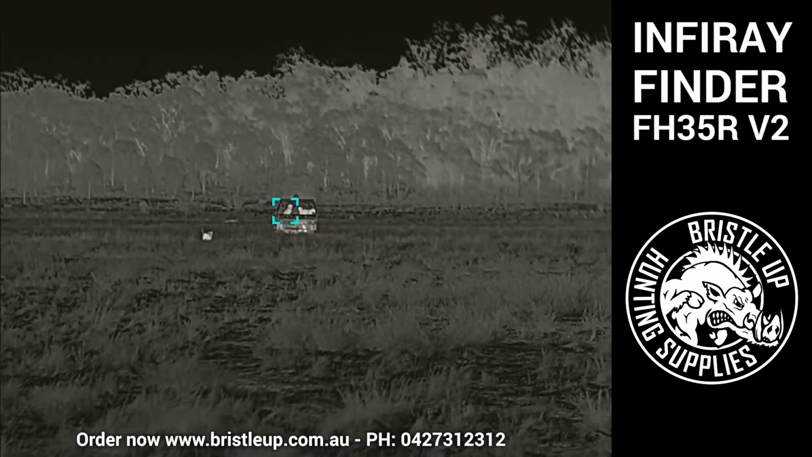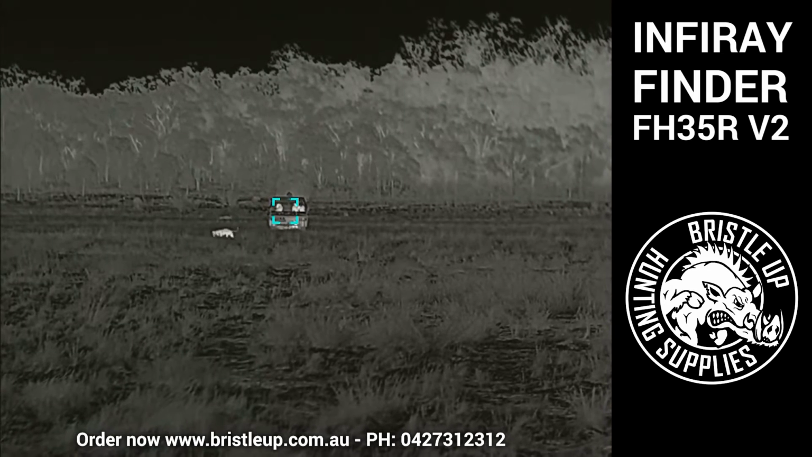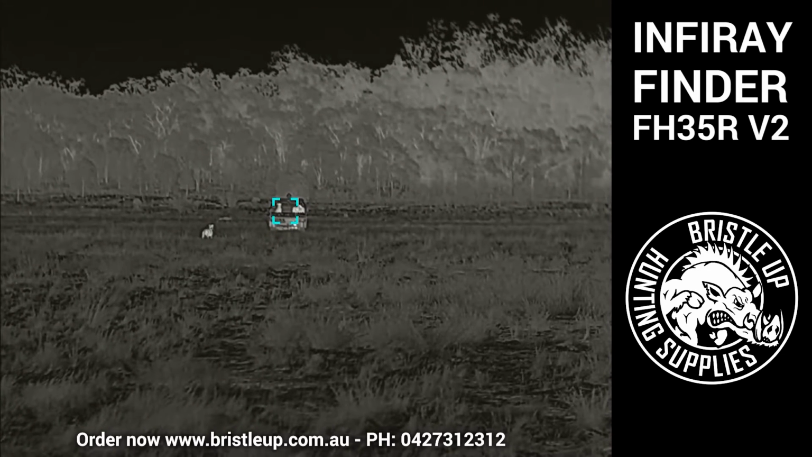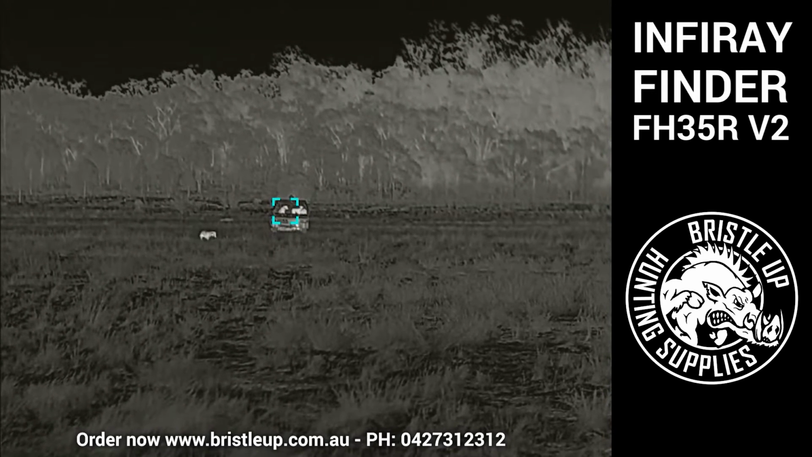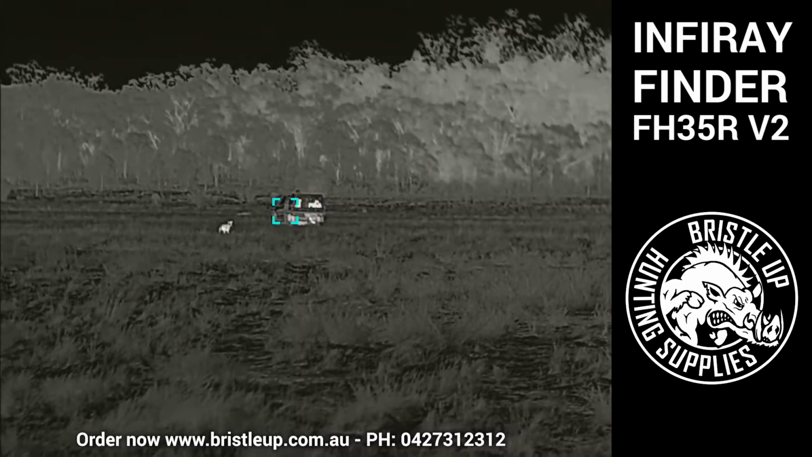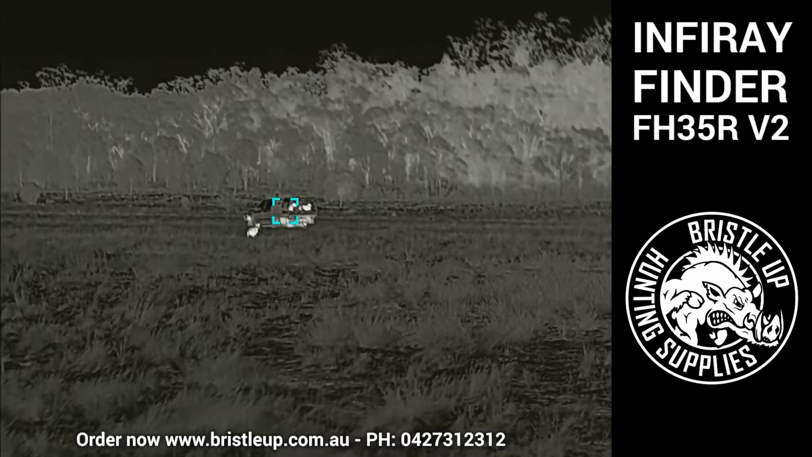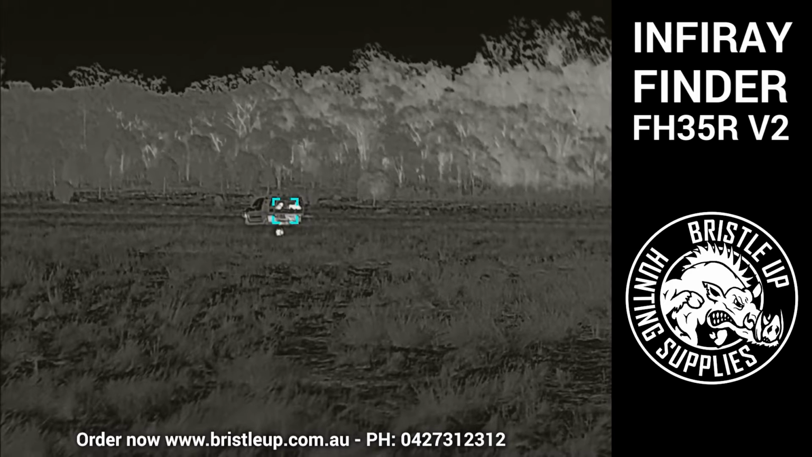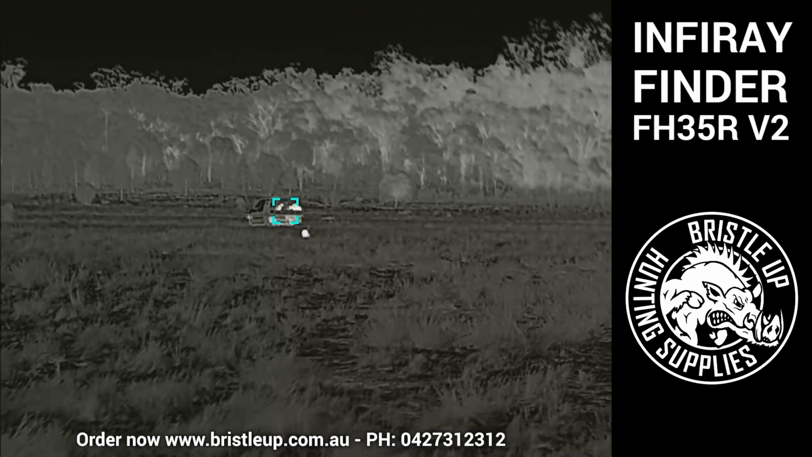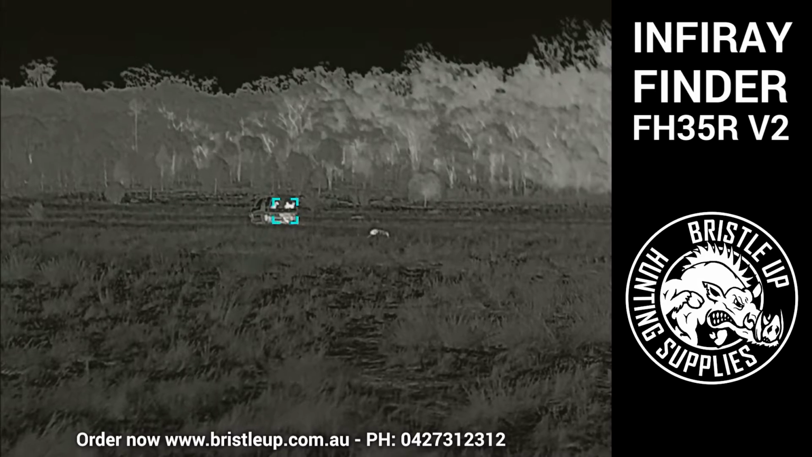So basically you can play back the reviews of the other thermals we've done, and you can see the dogs at 100 meters, 200 and 300 and so on, and you can get a better indication on what thermal is best suited to you and what you think looks the best. Because at the end of the day, sometimes it does just come down to personal preference.